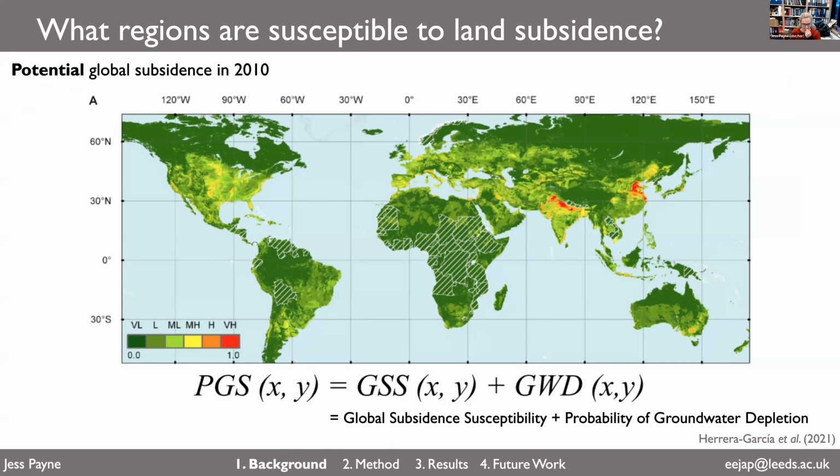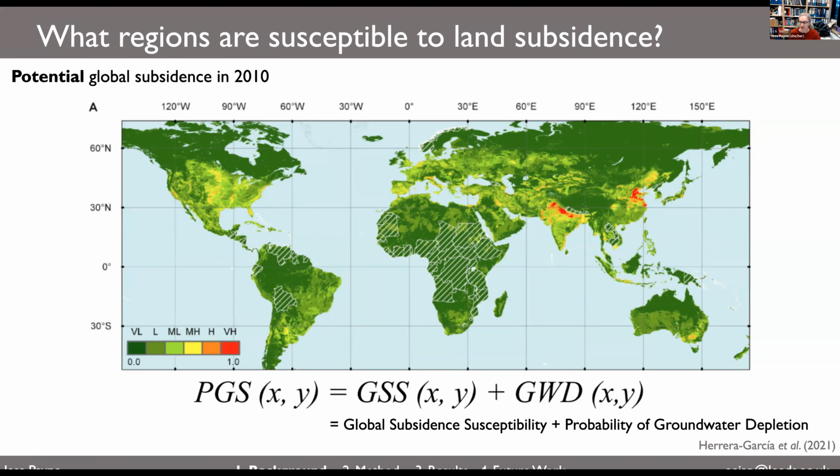first, they calculate global subsidence susceptibility, which is working out which land surface is susceptible to subsidence without taking into account what the actual groundwater levels are. Then they combine this with the probability of groundwater depletion, using groundwater depletion data to give us a better idea of where subsidence might actually be happening on the ground. As you can see, the red, orange and yellow colours are where they think there's a medium-high, high, or very high chance of subsidence. And these areas